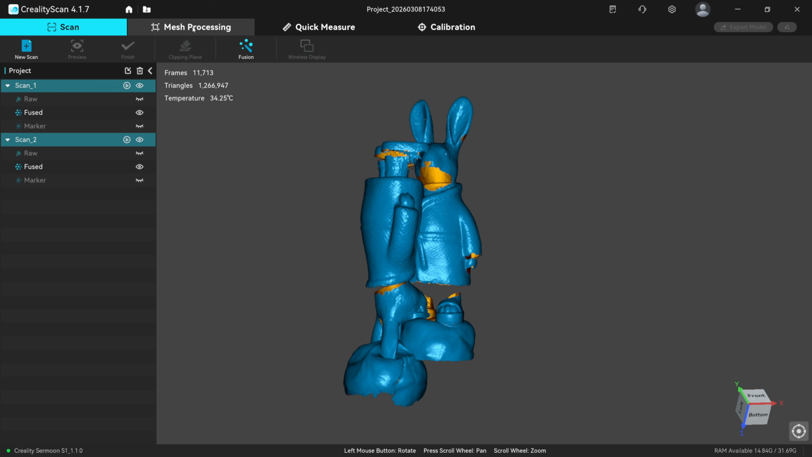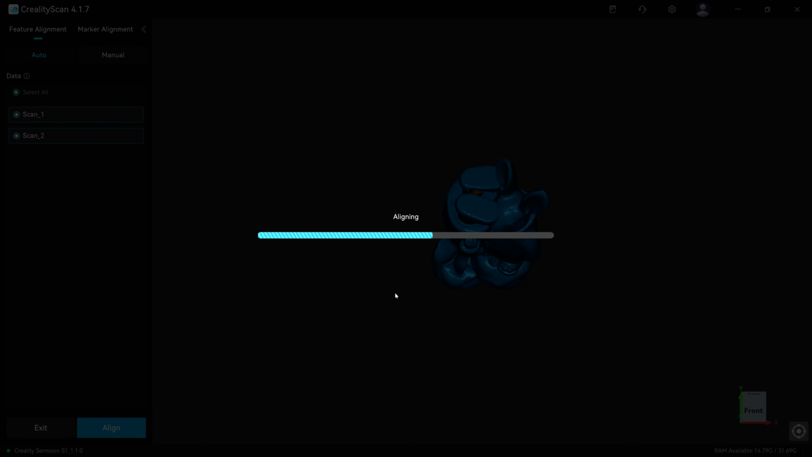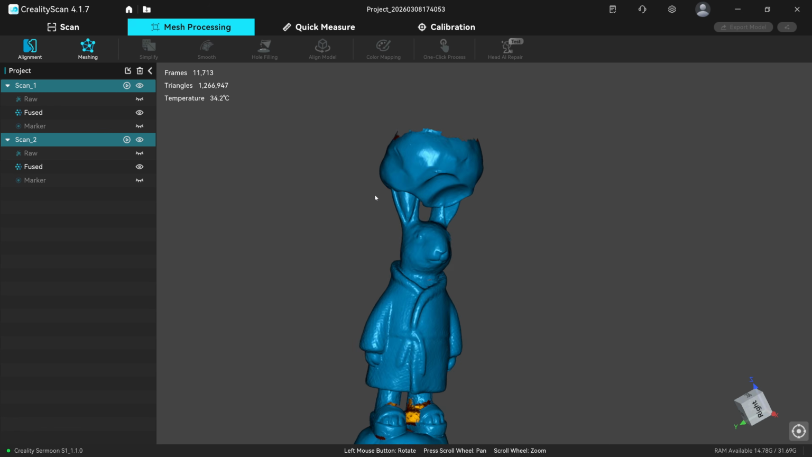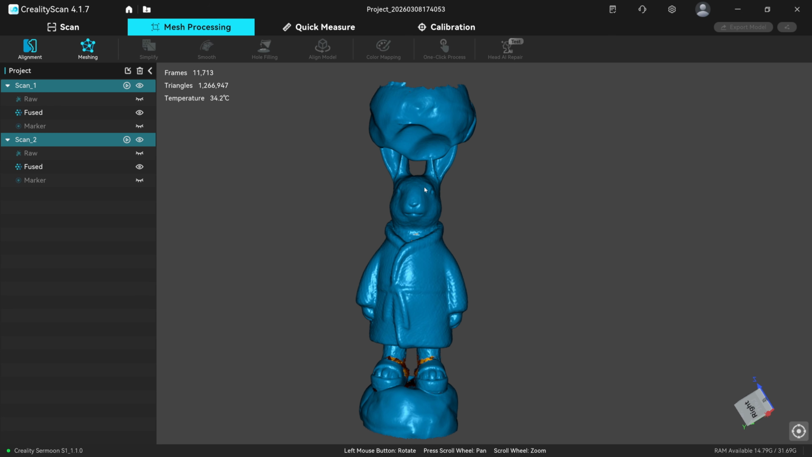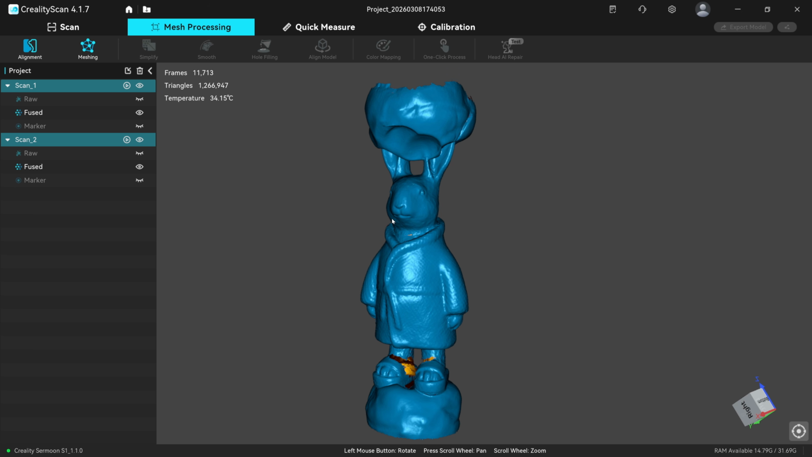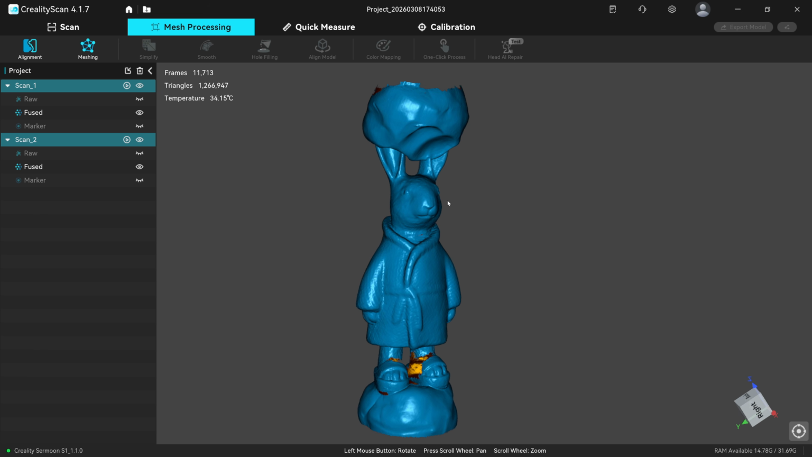There they are. If I now go to Mesh Processing and Alignment and use Auto Align, let's see if it will pull these in together automatically. It should do. Now, some might say you need to remove this plasticine before aligning and fusing, but I don't, because I don't like to cut it off. I like to cut it off once it's been fused, because I think it makes the edges sharper.